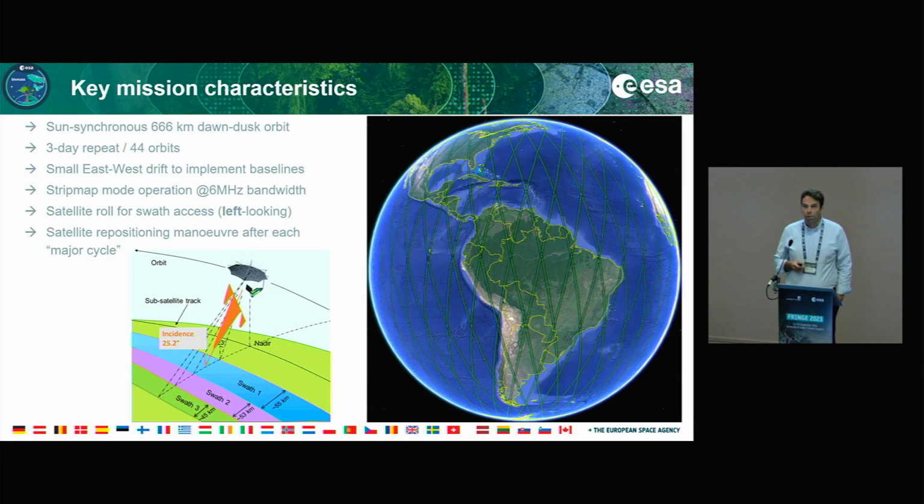So key mission characteristics: a sun-synchronous orbit at 666 kilometers, dawn-dusk, 6 a.m. ascending, 3-day repeat with the 44 orbits in total. We have a small east-west drift to implement the baseline, so we'll come to that in detail, so you really understand how actually we're going to operate the mission. We have 6 megahertz bandwidth at P-band, so 432 to 438 megahertz. And we have a satellite roll for swath access.